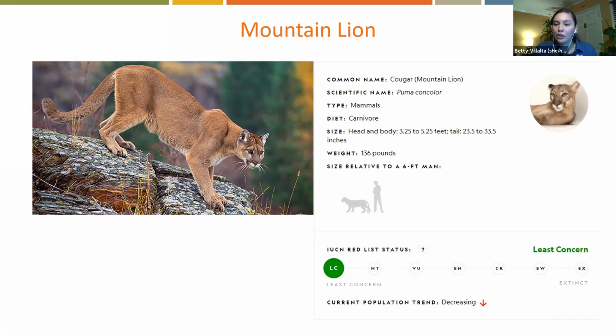Unlike large cats that we think of, like tigers or lions, mountain lions do not roar. They instead growl and have little shrieks, hisses, and purrs, very similar to our common house cats. Their primary source of food is deer, but they'll feed on smaller animals like raccoons, rabbits, and rodents as well, any of those things that they can catch, all depending on what they have around.